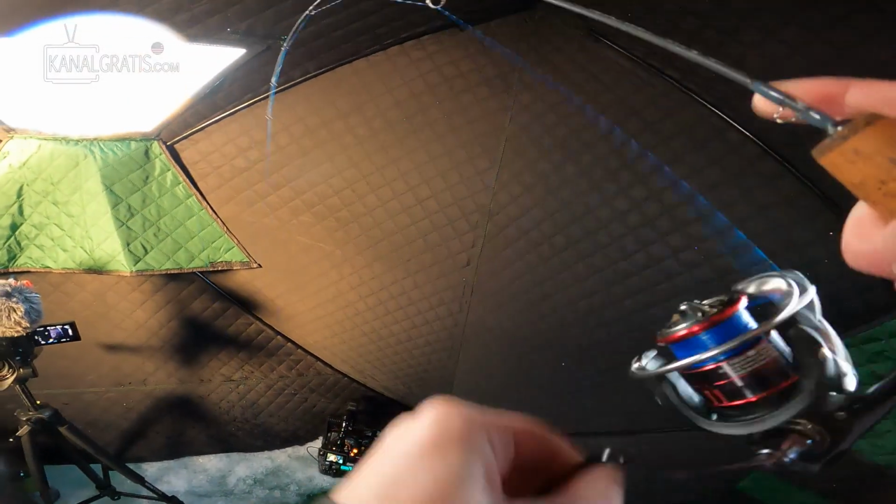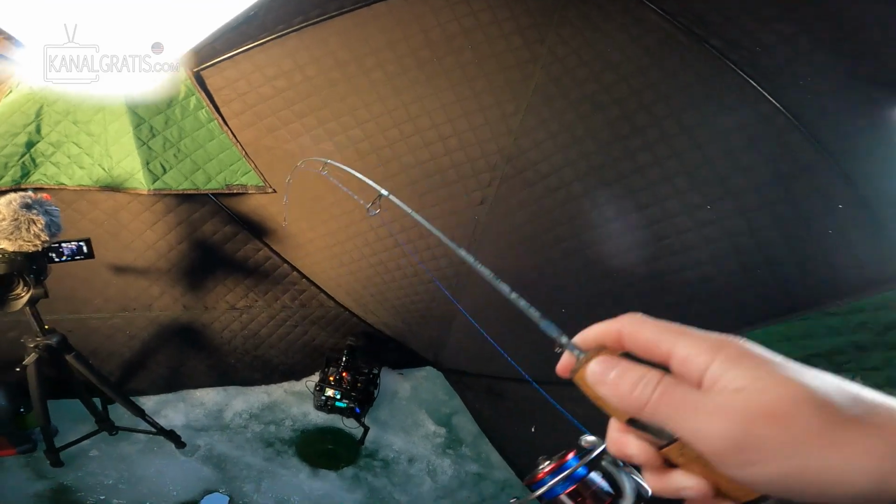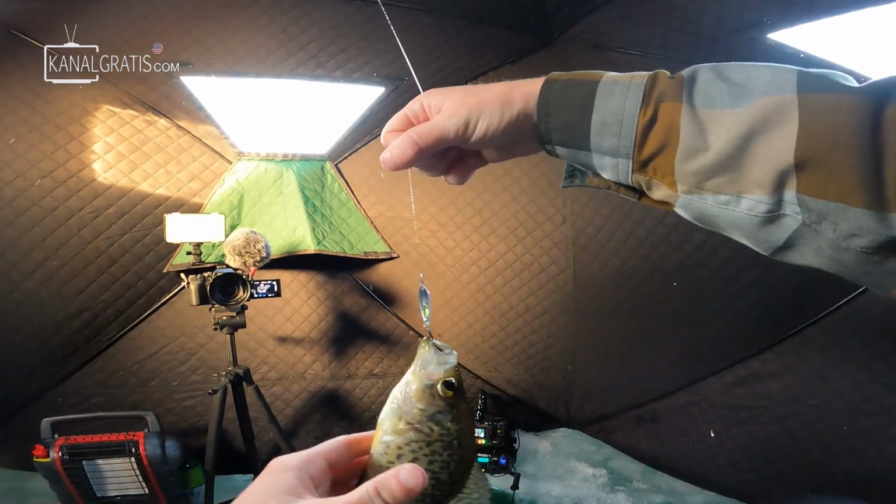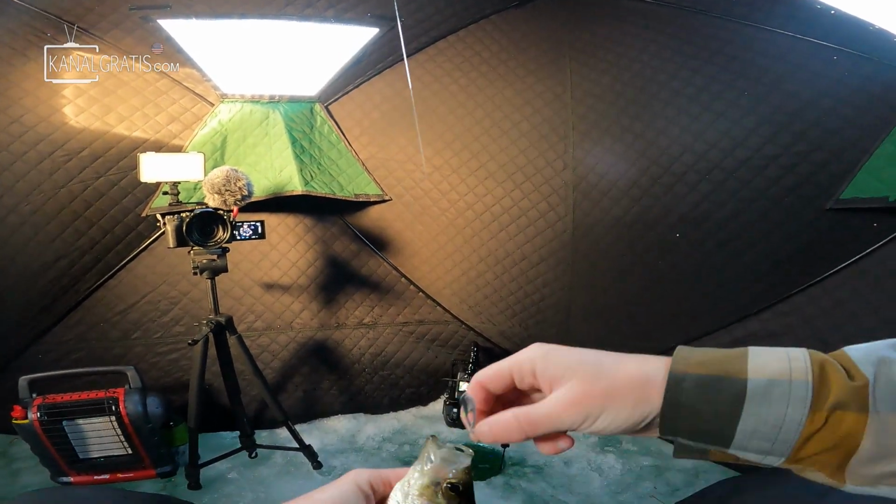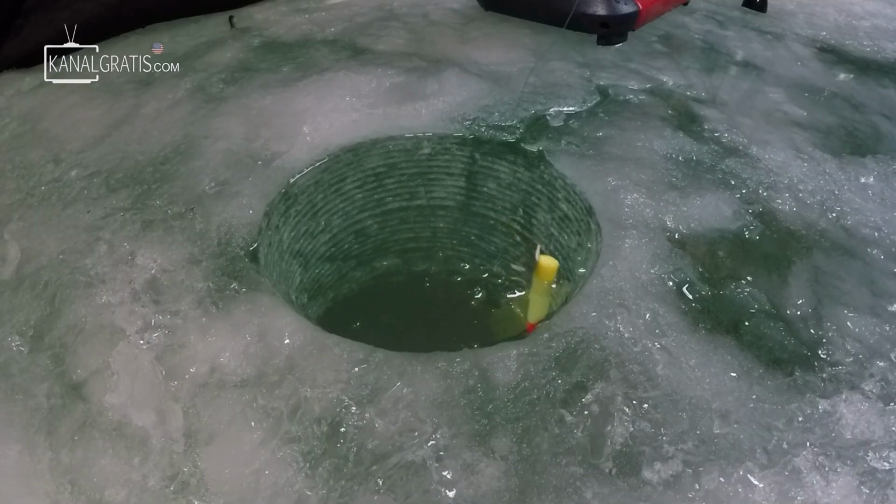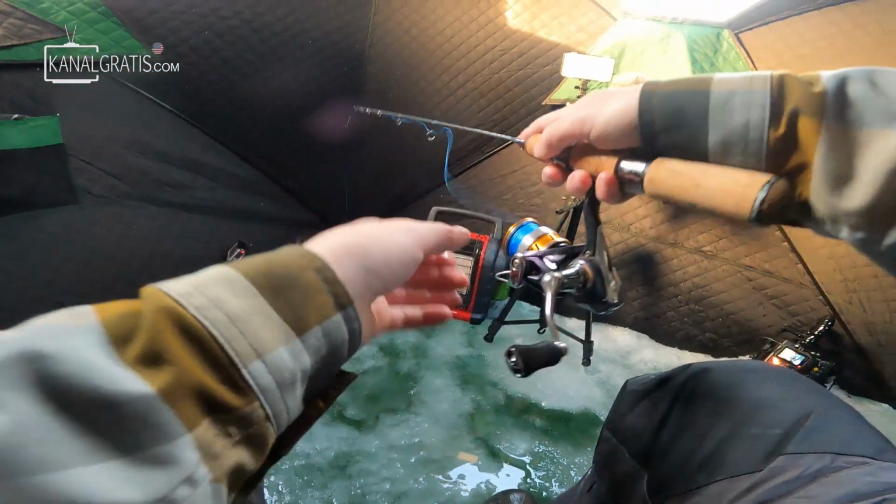He just bit, and I'm hooked up. I don't know what happened with my bail right there. That's a smaller fish, but still, the one thing that I just love about ice fishing is even when you're catching small fish like this, being able to watch those fish on your electronics. I got another fish on the dead stick right here.